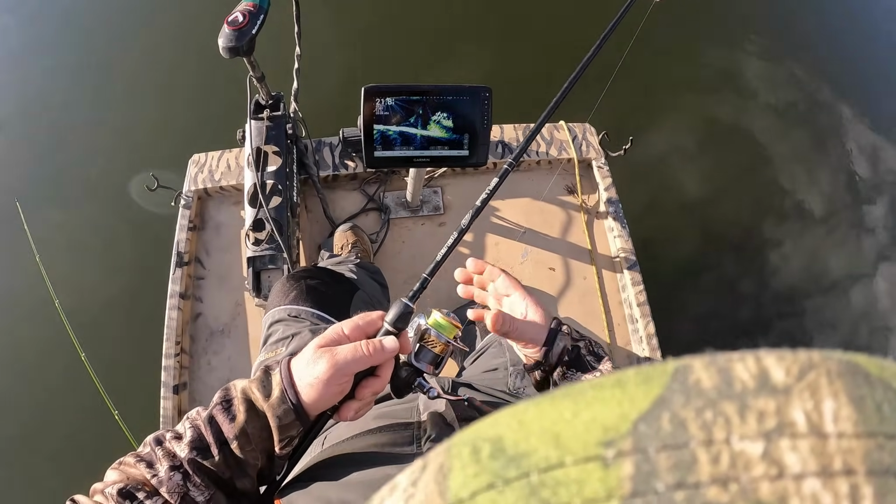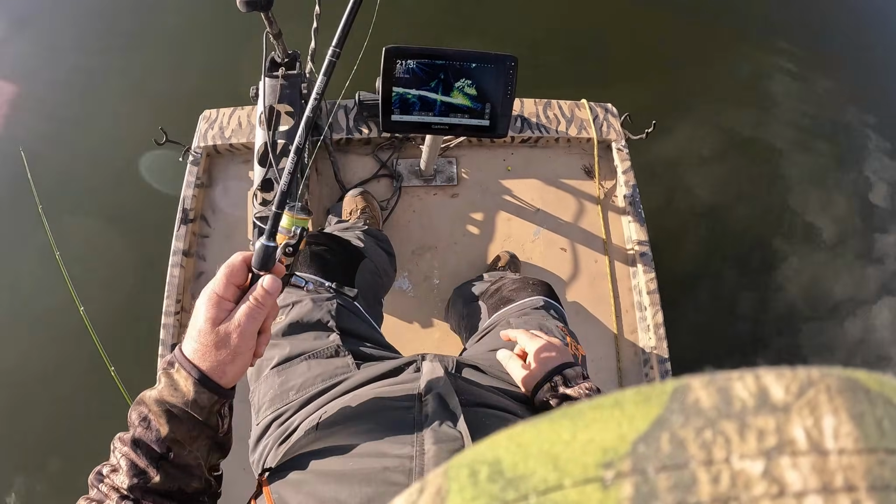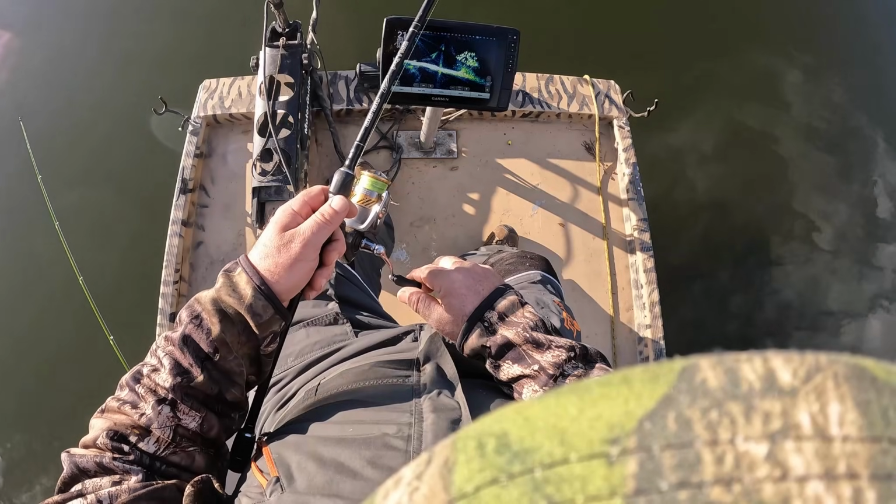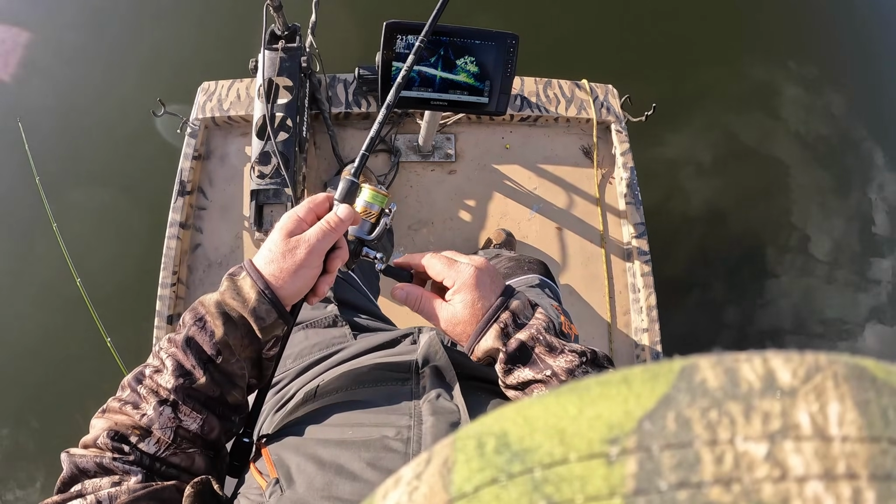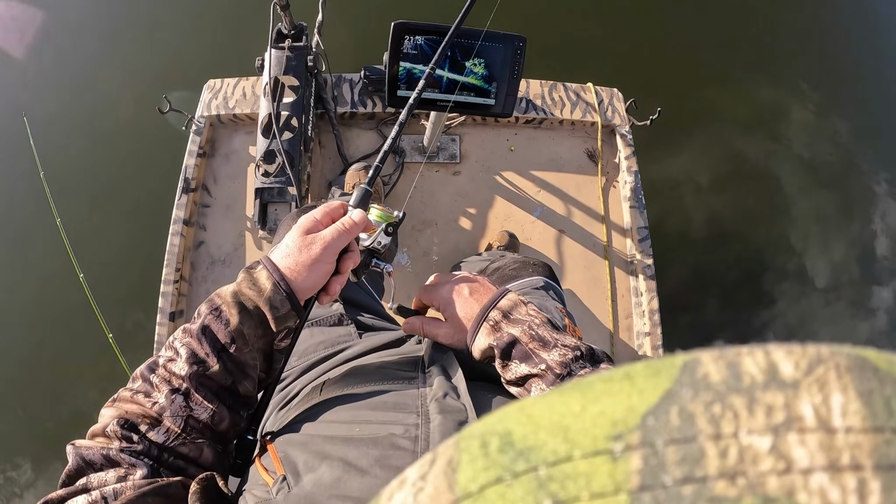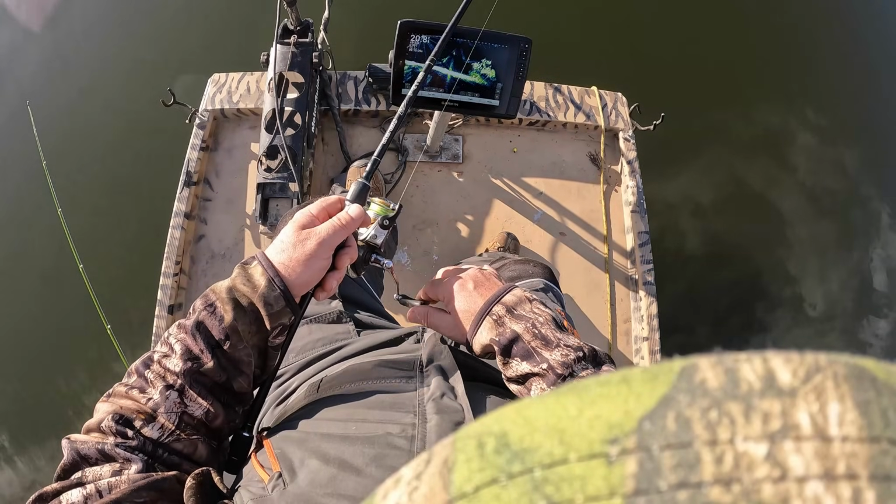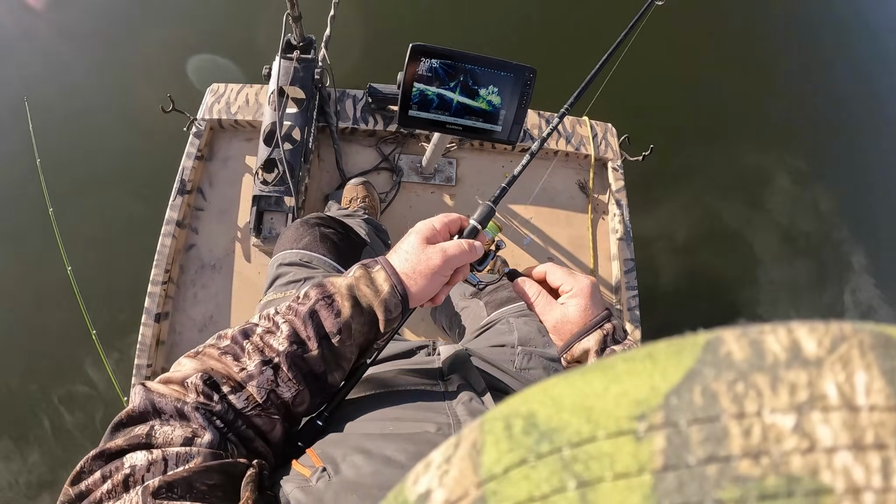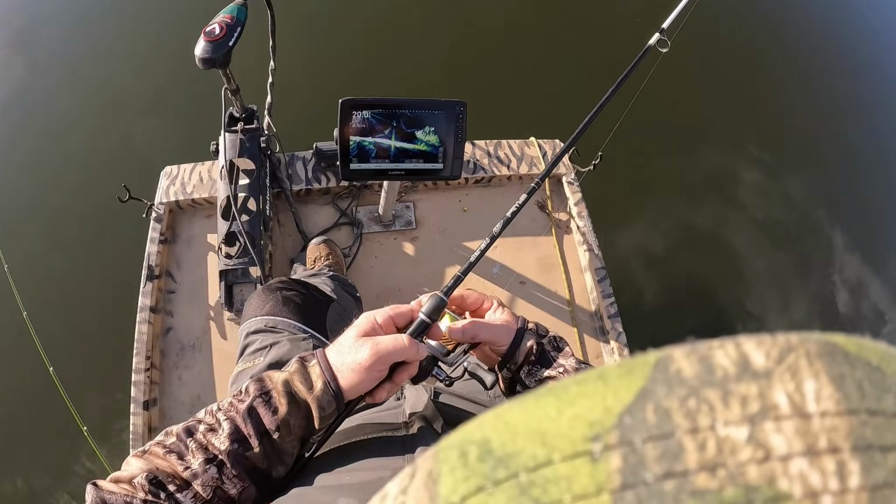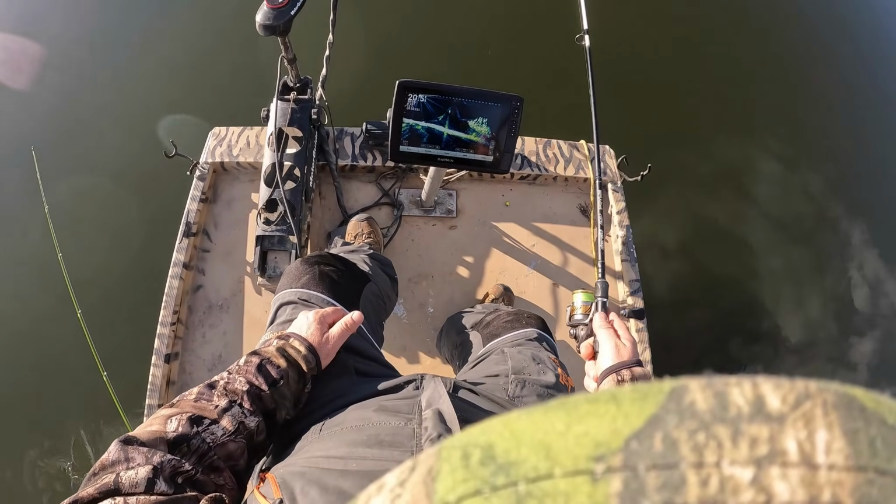There's a bunch on that little brush pile. I need to pick about 5 or 6 more up. They're following it, they just aren't liking it. I done changed bait several times, so I don't know what else I could really do.